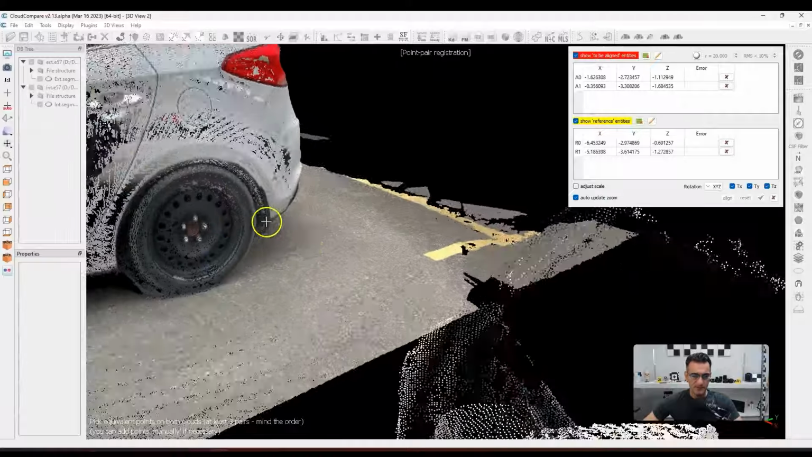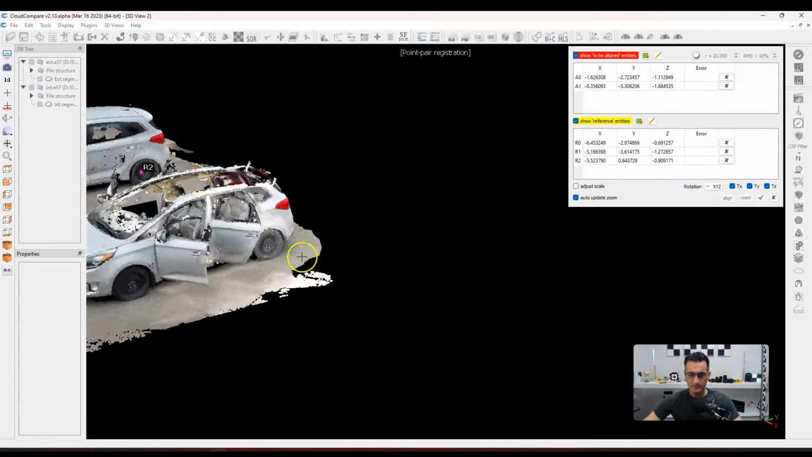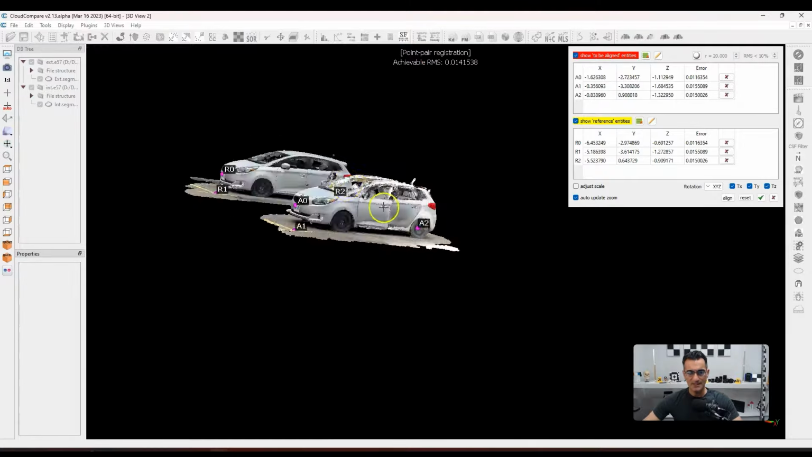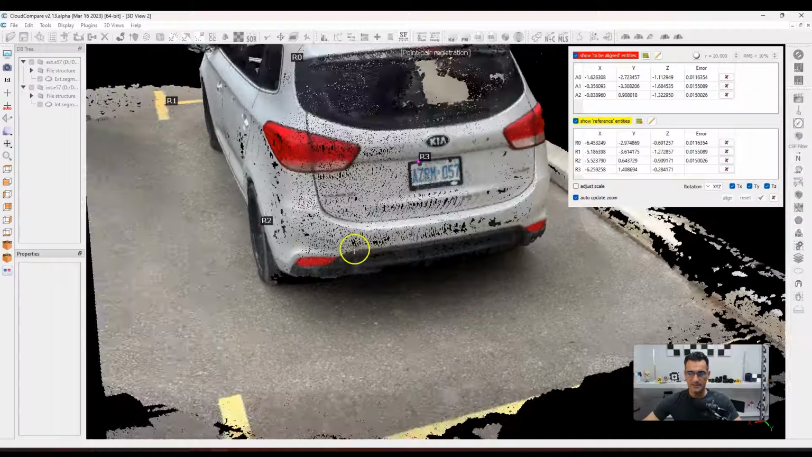Let me see here if I can zoom in. Sometimes if you can't zoom in enough, you just double click, and that'll reset the pivot point. So let me click there. I got that one. I'm going to do the same thing on this other vehicle. Another thing that you could do if you wanted, you can pick all the points on one vehicle and then pick them on the other vehicle, but they need to be in the same order. So they need to be organized in a manner that you'll remember, because if you put them out of order, then it's going to get completely confused.